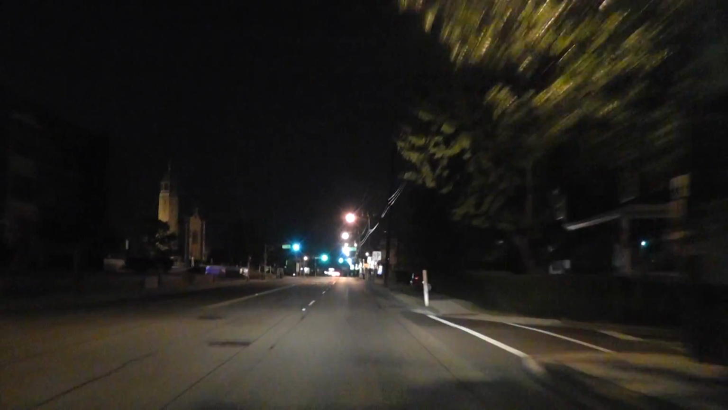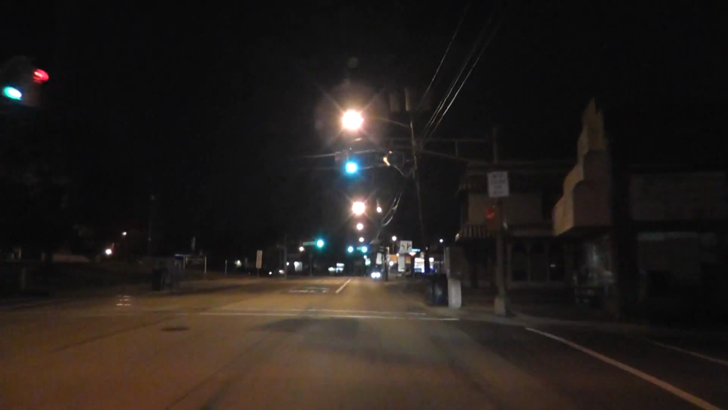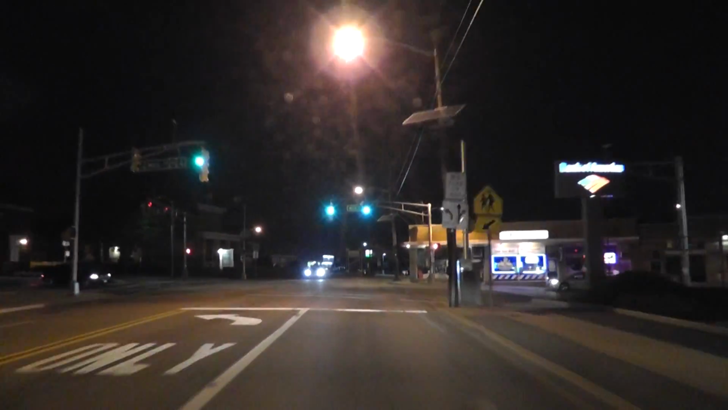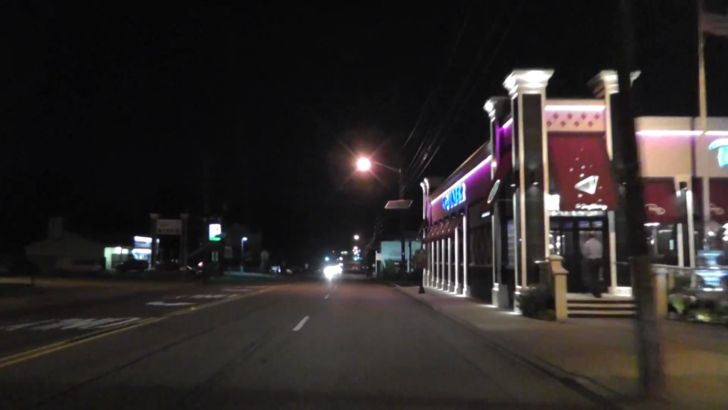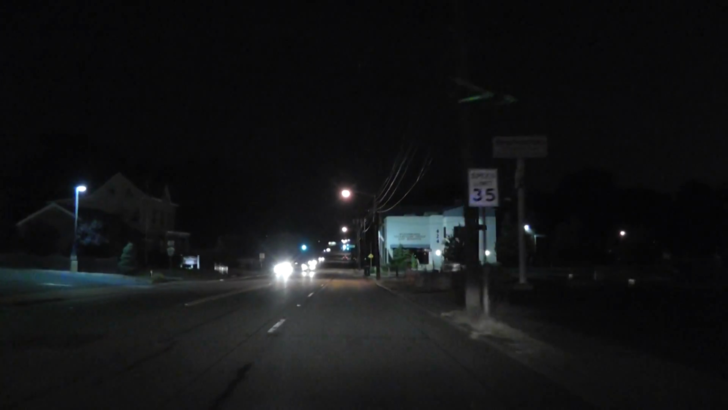That would be it. Hopefully. Or maybe not yet. They're all green. That is so nice to have green light on your way so you don't have to stop. Here's the tailor, barber shop, and that diner that you have seen from my bicycle rides.